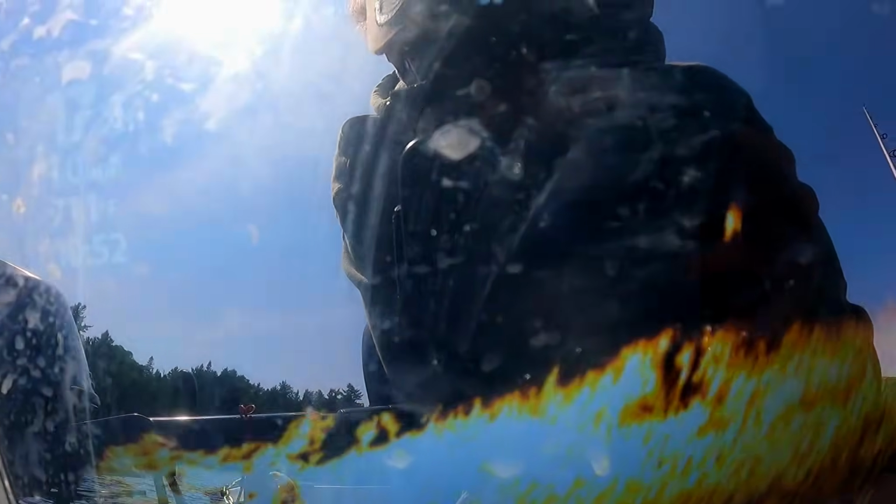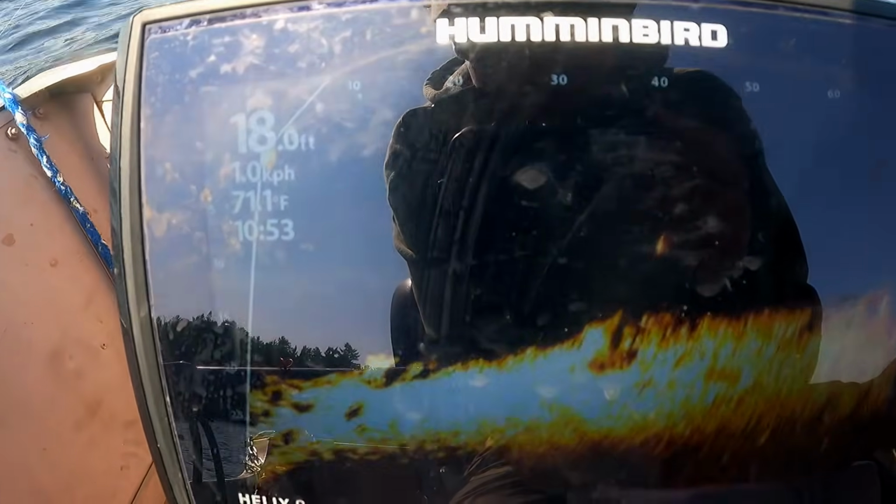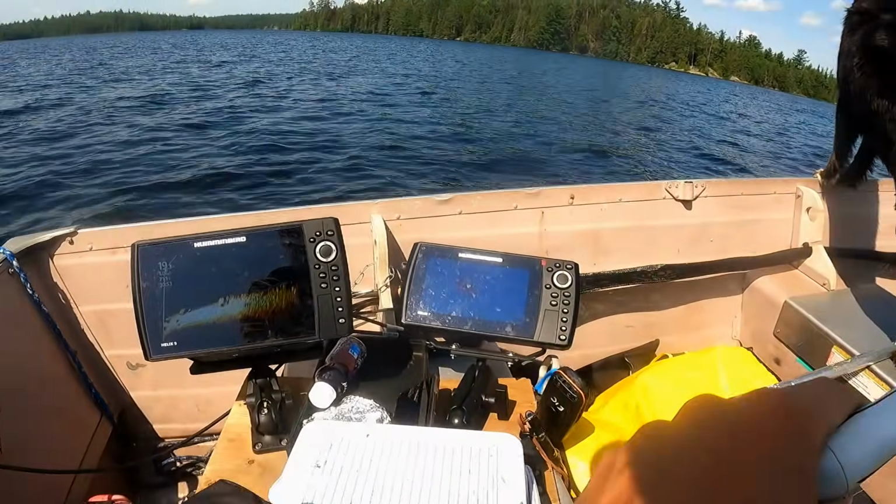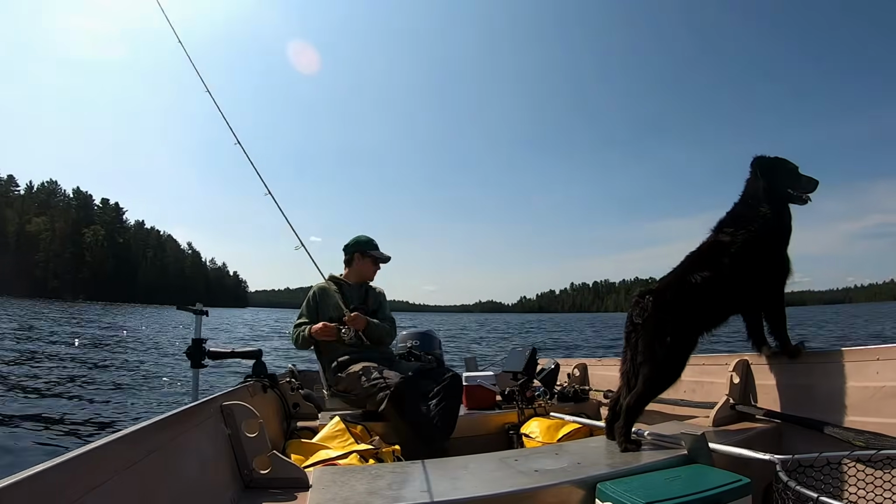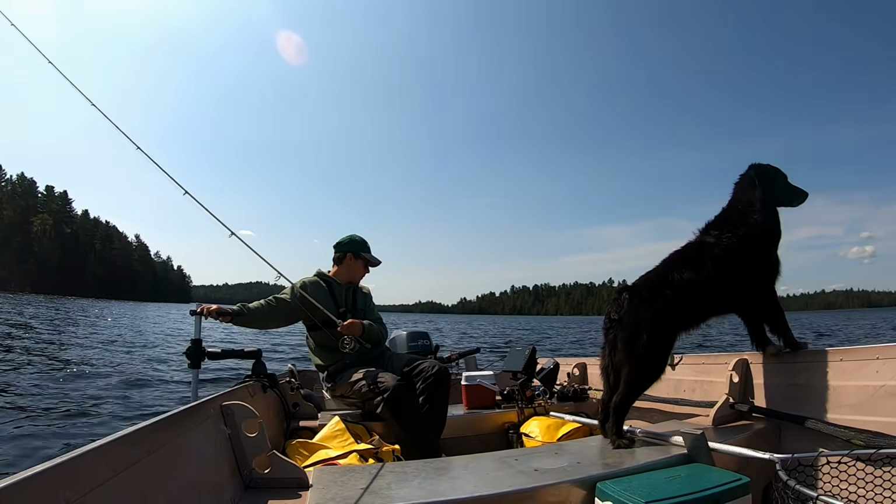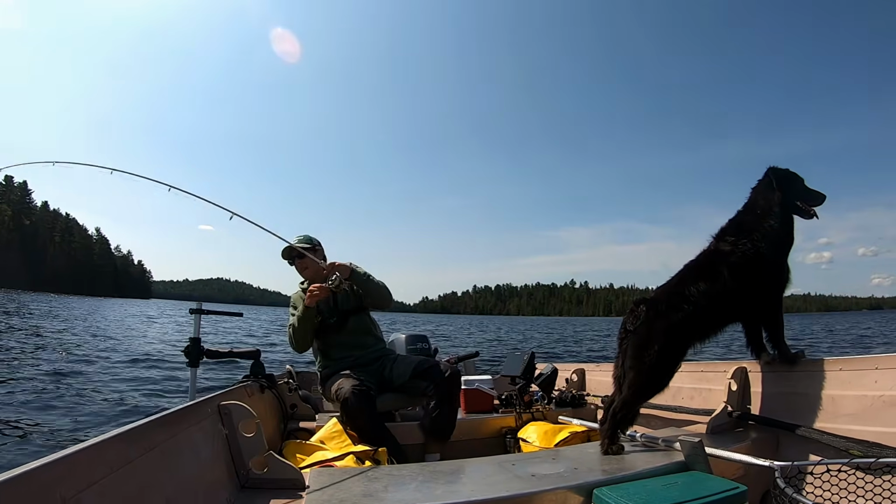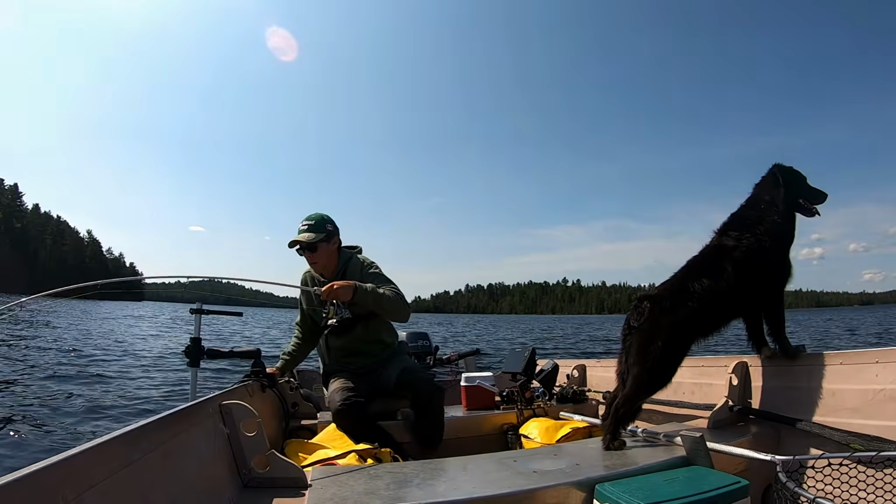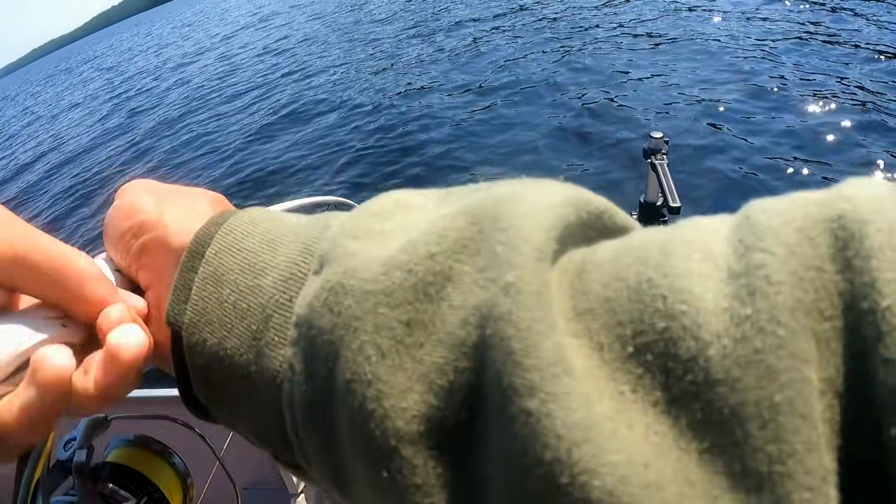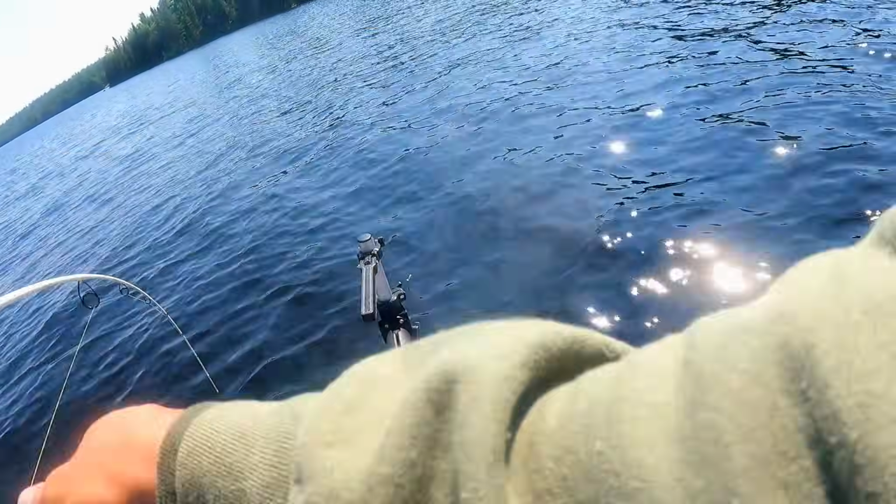Alright, we got a fish suspended right here about 40 feet out, and I think we're going to be able to drift right over him. It'll be a walleye, and it's a decent mark. There we go. That's a good one. We drifted right over him. That's a good one.